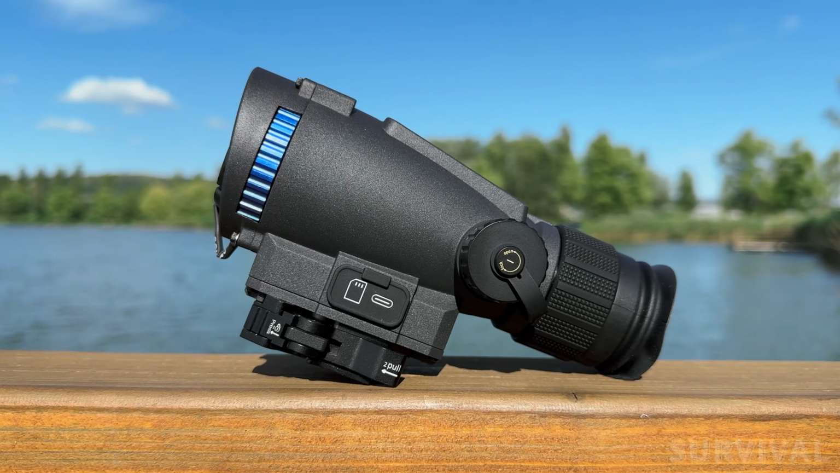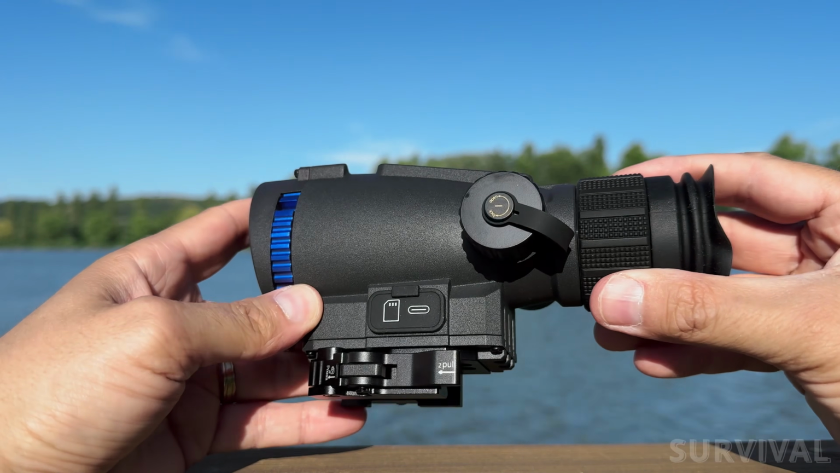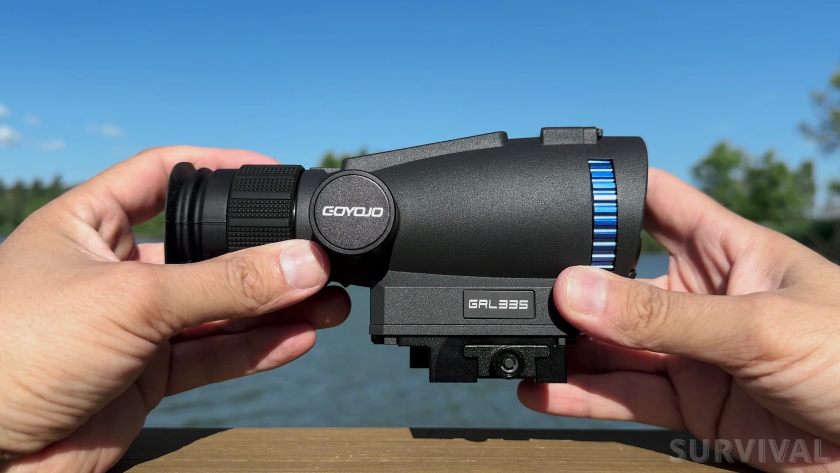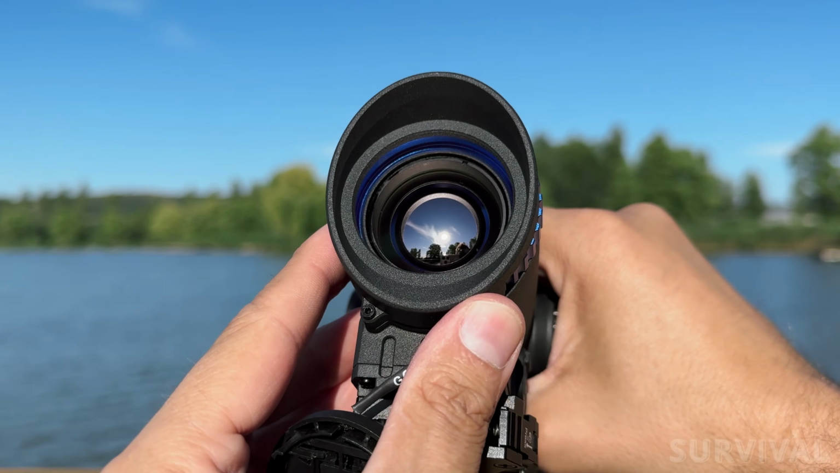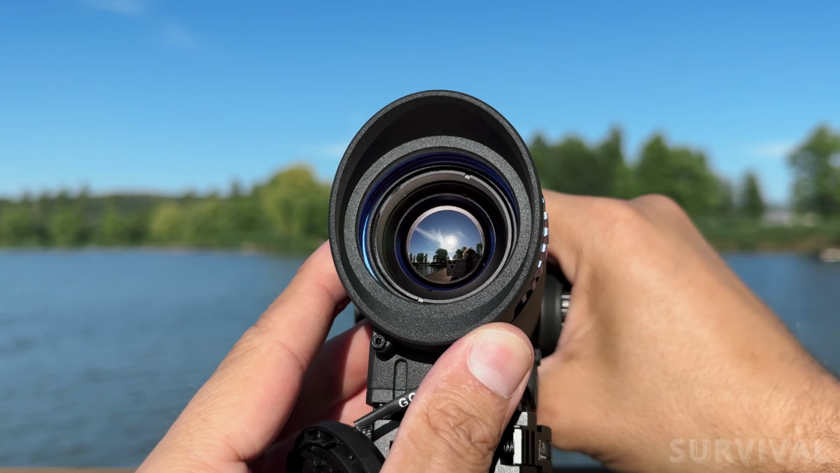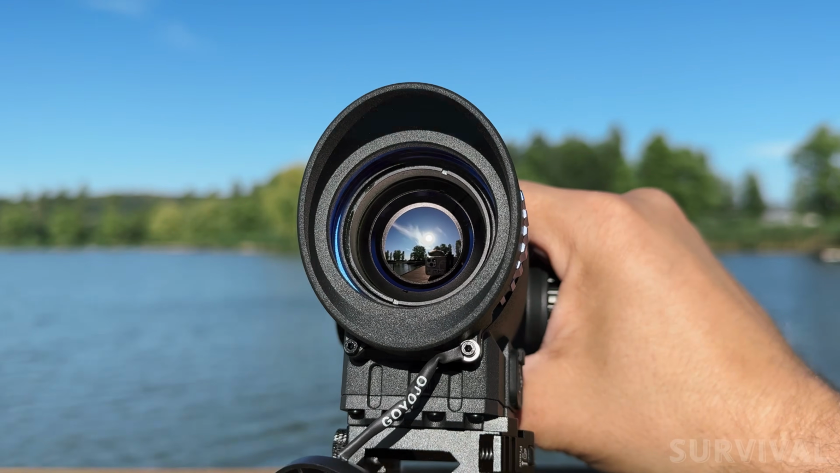The scope itself has an ACOG-style silhouette, compact, blocky, a little taller than your average rifle optic. First time you pick it up, it feels substantial without being heavy. Now you can get this in a 25mm version, that's the GRL325. Then there's this guy, the 335 with a 35mm objective lens.